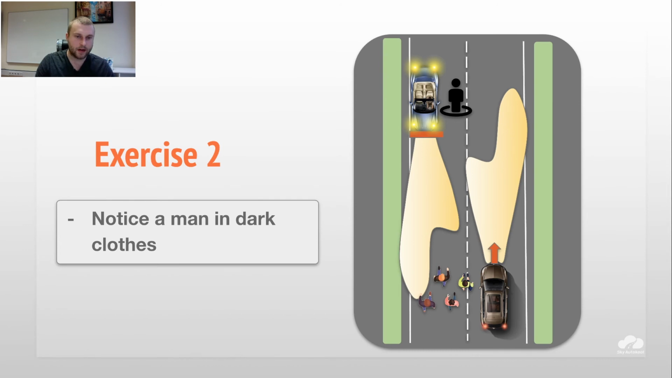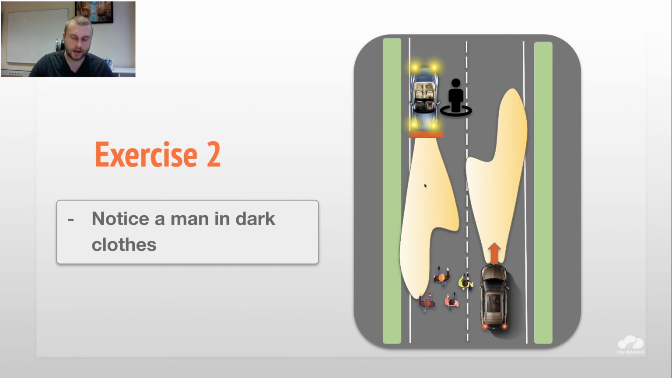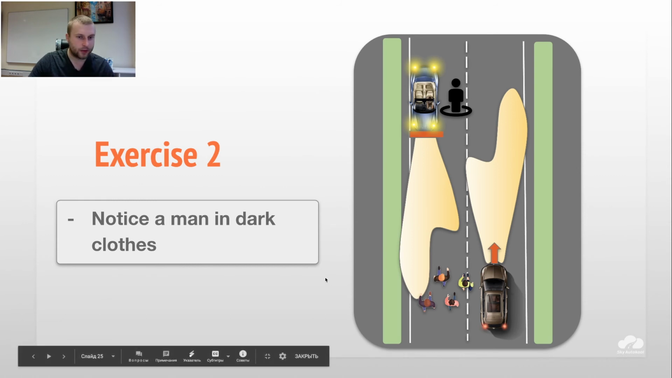Notice a man in dark clothes. So students are walking with the car on the left side. This car has high beam, sorry, not high beams, headlights. We also have headlights and emergency lights here. The car is standing. We are moving very slowly at pedestrian speed. And students have to walk like pedestrians nearby with the car. And who will first notice the man in the dark here?